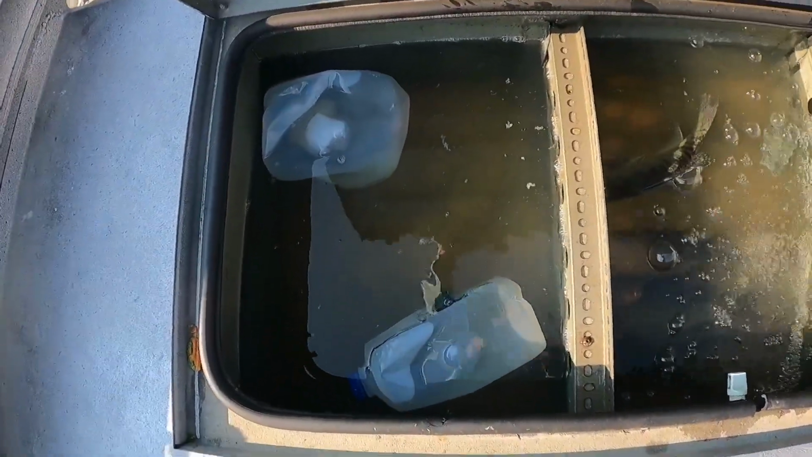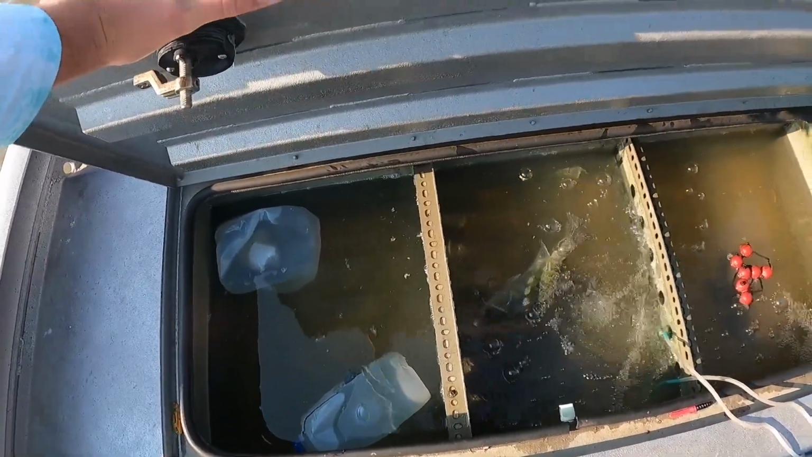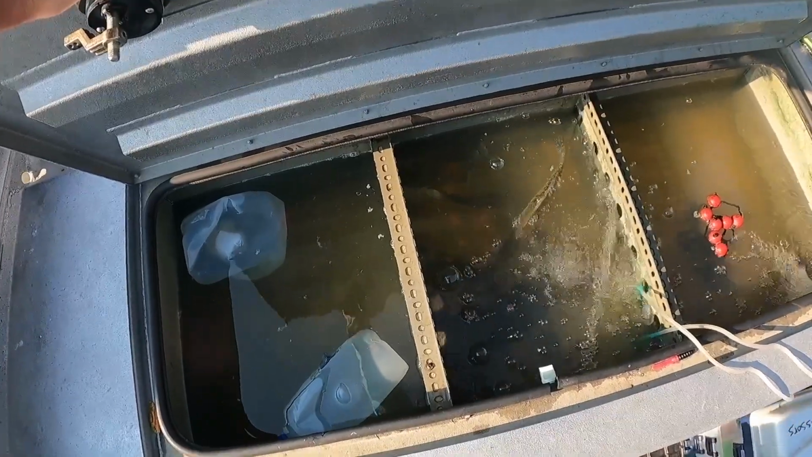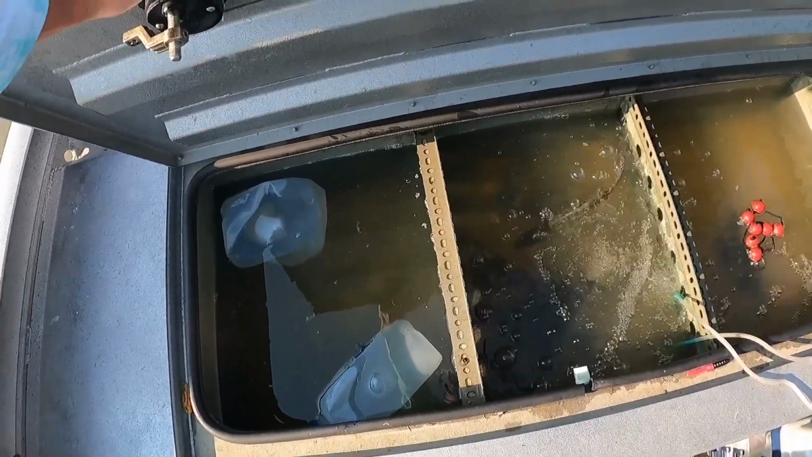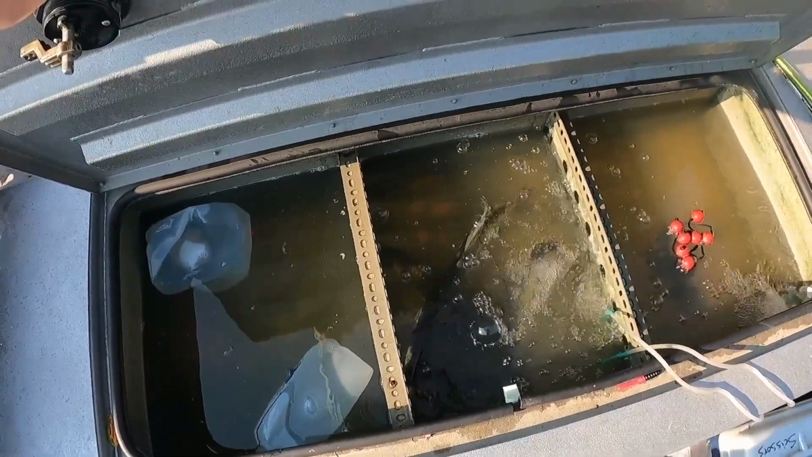You also see some bottles that were left over from the tournament. I will freeze those bottles solid the night before a tournament, keep them in a cooler, and throw one of those big jugs, 2 or 3 of them, in throughout the day. Turn that recirc pump on, and I've never had a fish die yet.